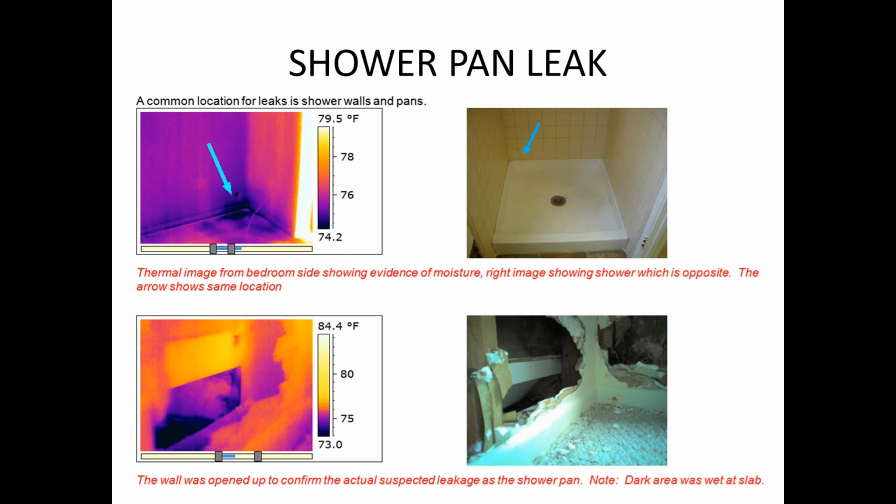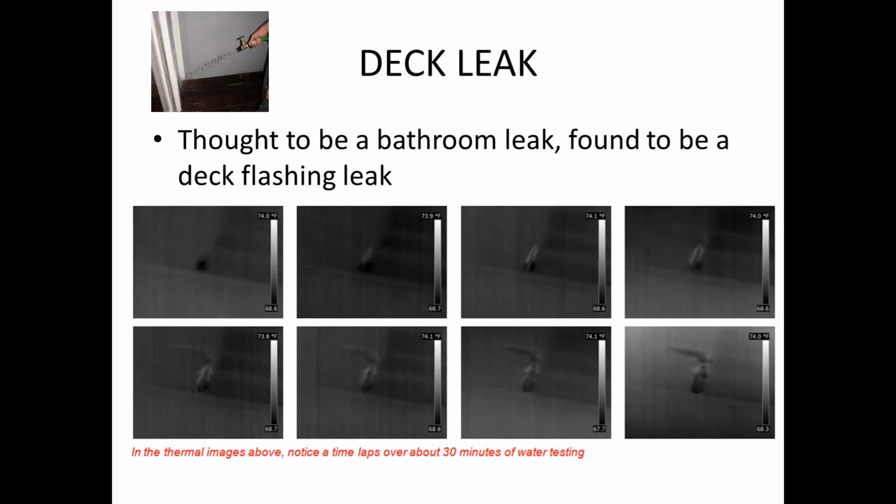One of the fun things about professional leak detection is the destructive part that we get to do that we don't get to do as home inspectors. I got these drywall knives, and if you've seen the HGTV shows where they have their demo day, that's really fun when we get to break stuff up. And the best part is, I let my clients know I don't fix anything I damage. Anyways, these are some cases where a client thought they had a bathroom leak and it was found to be a deck flashing. Just water testing is the answer, and they're paying you hourly.